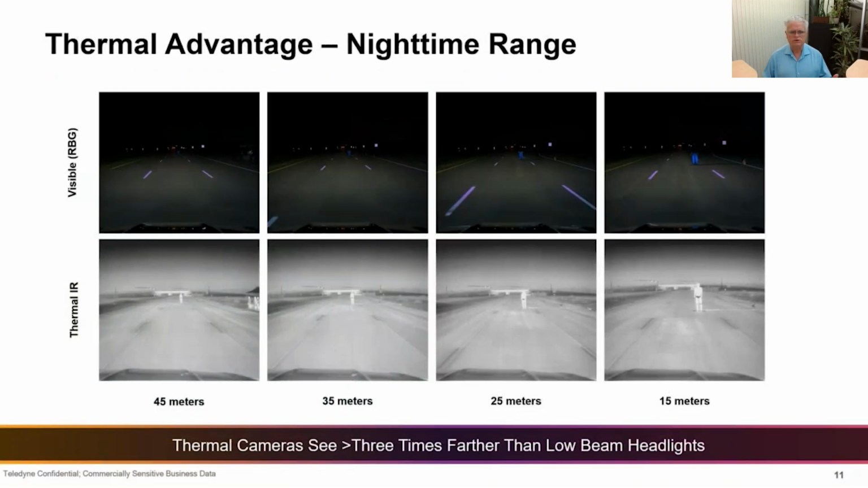Here, we're just showing you the imagery as we moved closer to the pedestrian. So again, near the start of the test, 45 meters away, it's very easy to identify the pedestrian on the thermal image at the bottom of the slide, the bottom left. In the upper left image on the slide, you don't see the pedestrian.